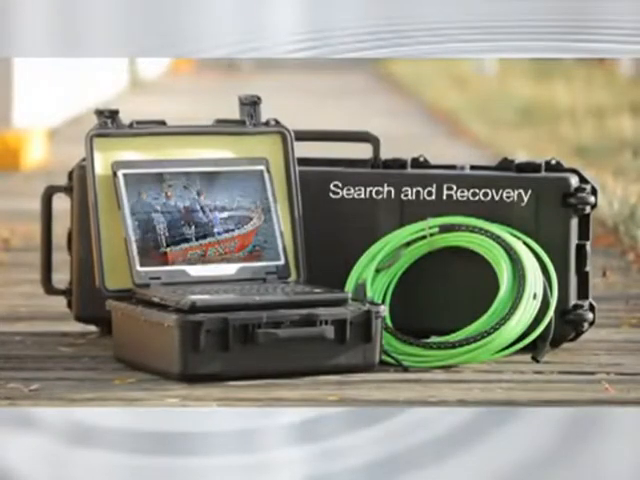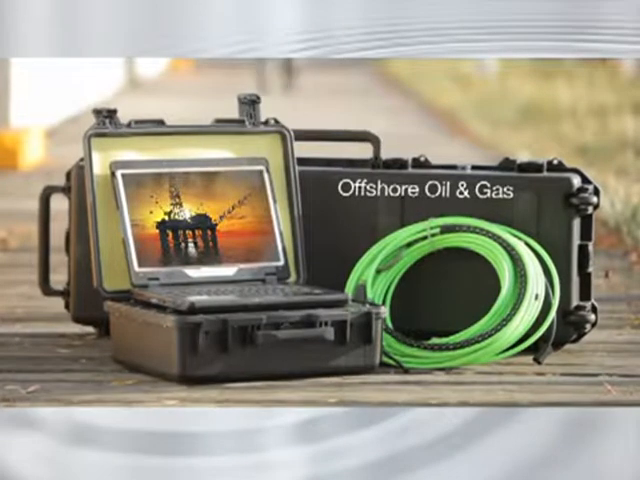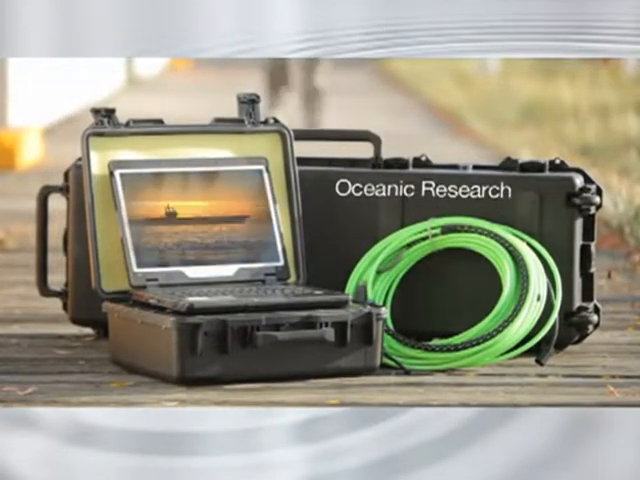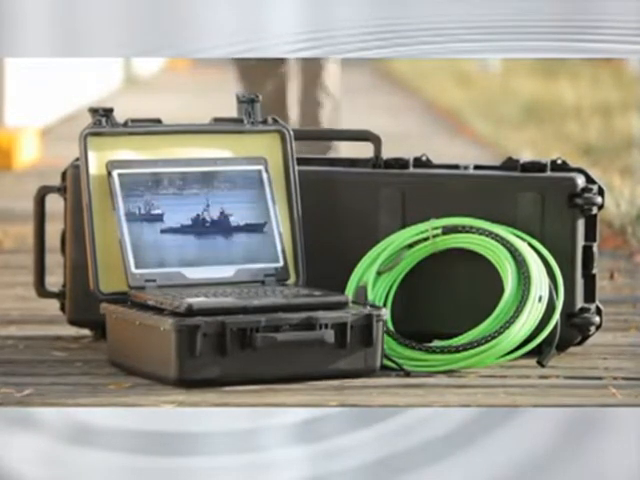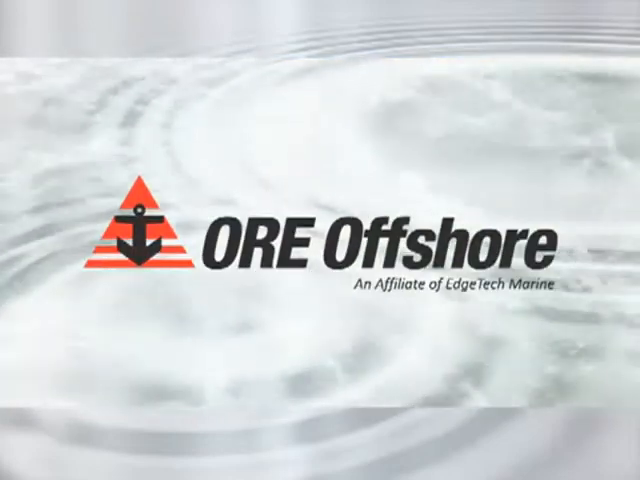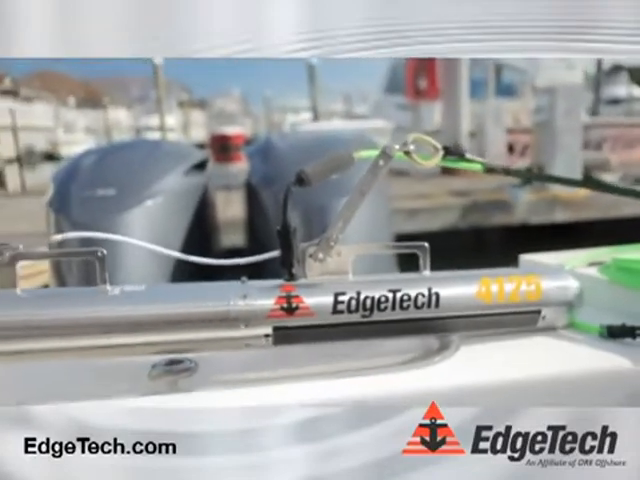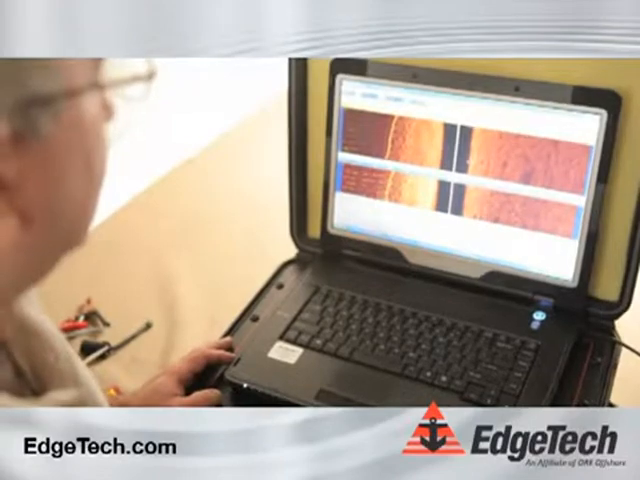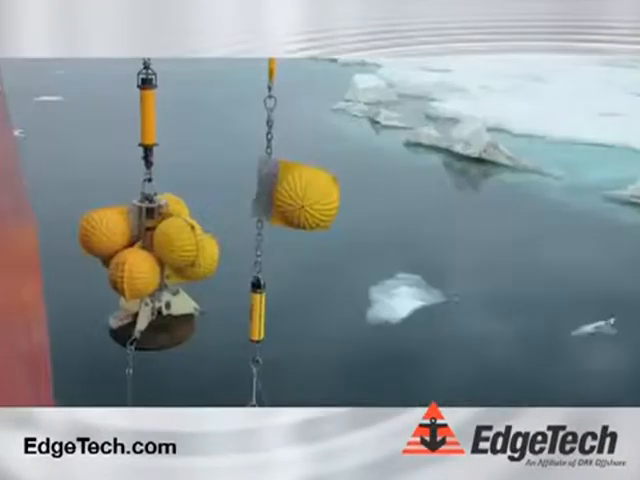Search and recovery units, international survey firms, leading players in the offshore oil and gas industry, world leaders in oceanic research, the United States Navy, and the navies of countries from around the globe. For more than 50 years, EdgeTech and its affiliate company ORE Offshore have provided these industries and more with the most advanced underwater high-resolution acoustic imaging systems, acoustic positioning solutions, and underwater communication and control products.